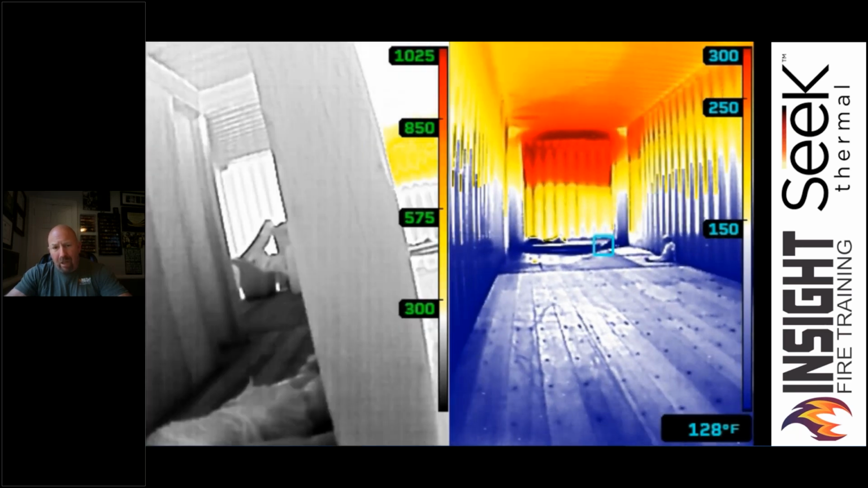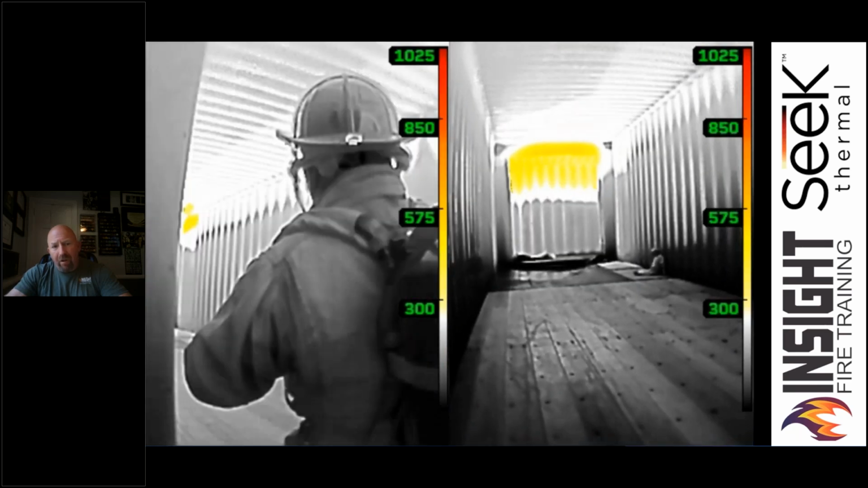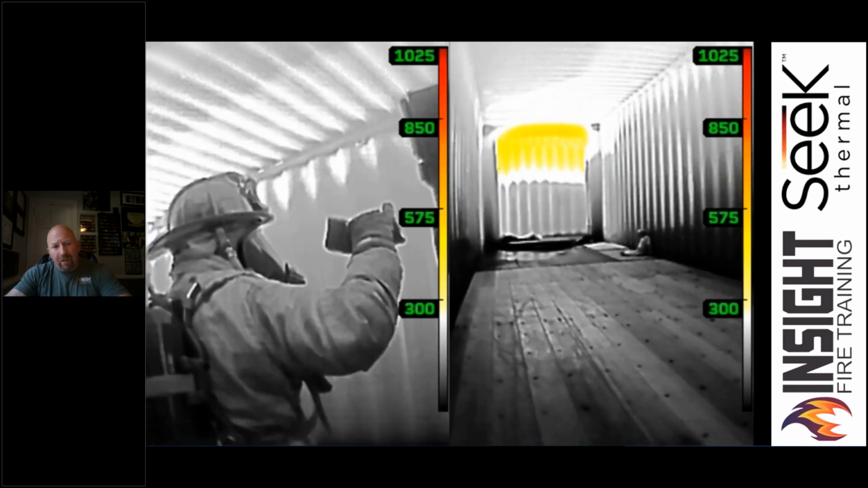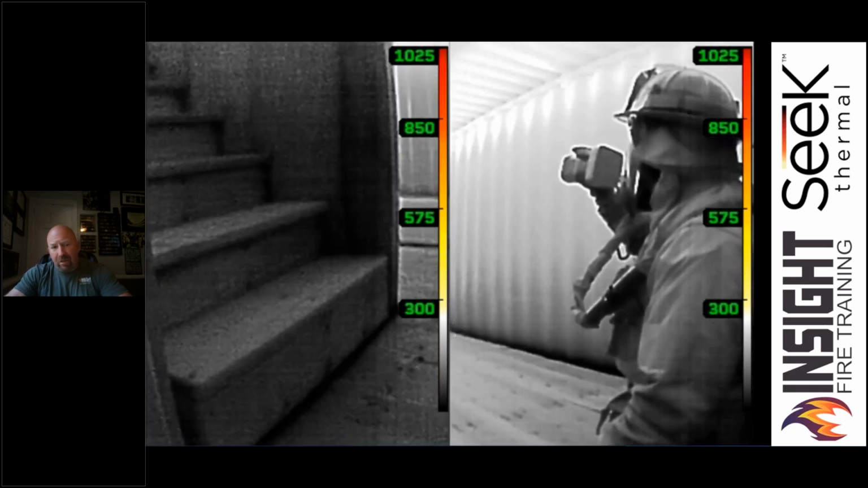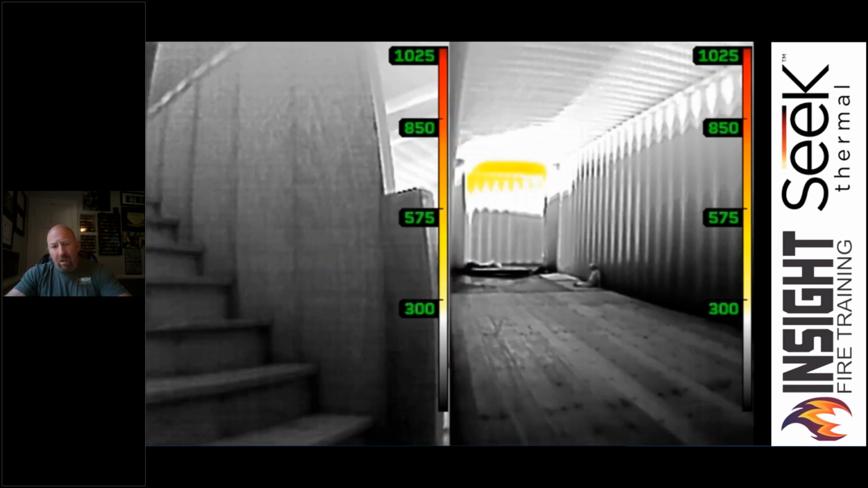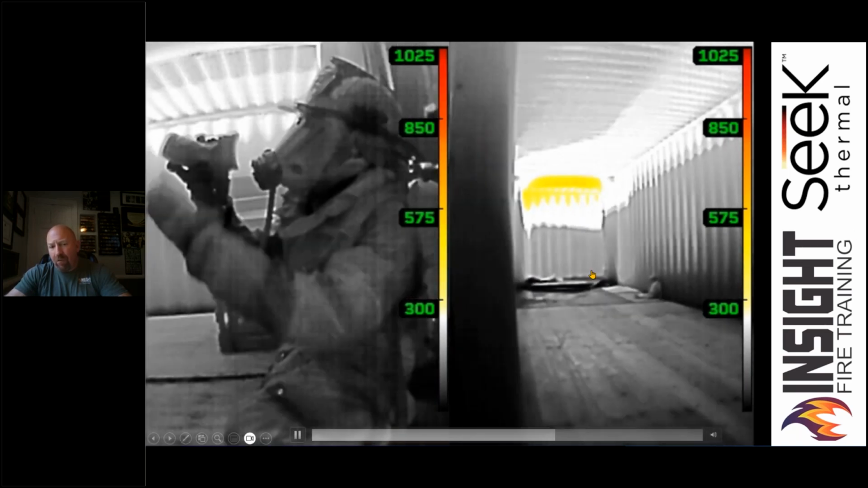Many people aren't able to see that. It is very hard to see. I can see that firefighter if they're wearing everything properly. I can see that metal tab on the back of their helmet. All this is clear. I can see the stairs to my left in a low to zero visibility environment. A quick scan can give me valuable information.